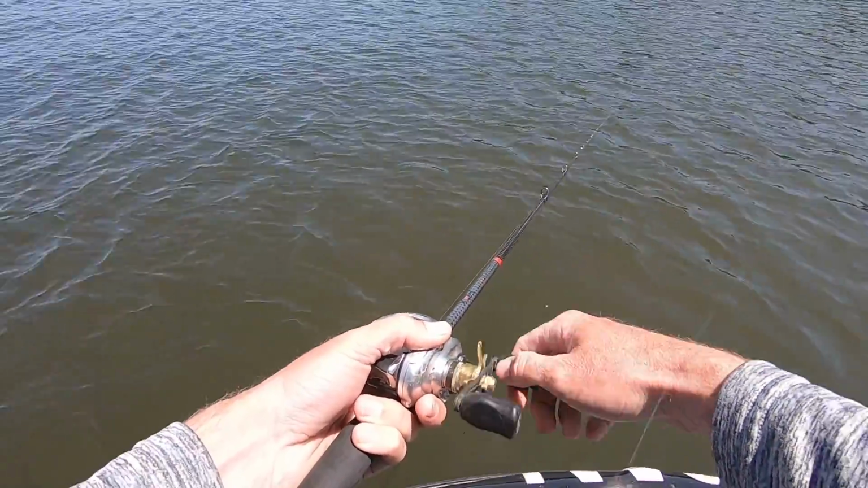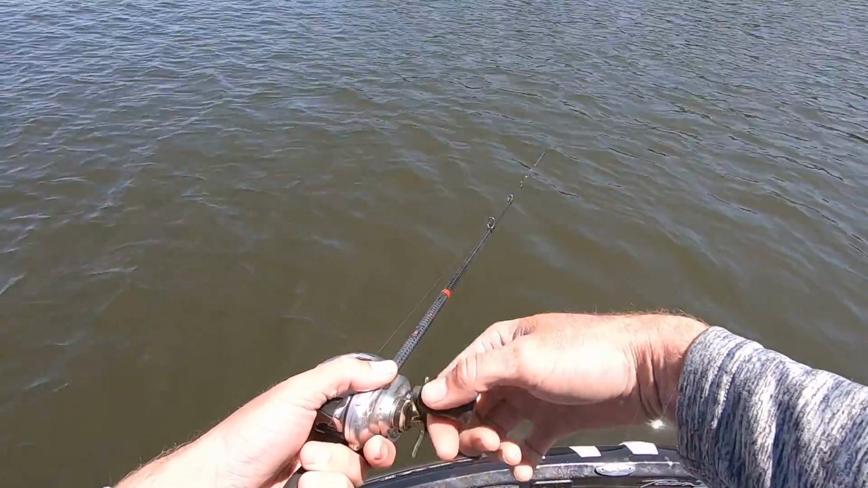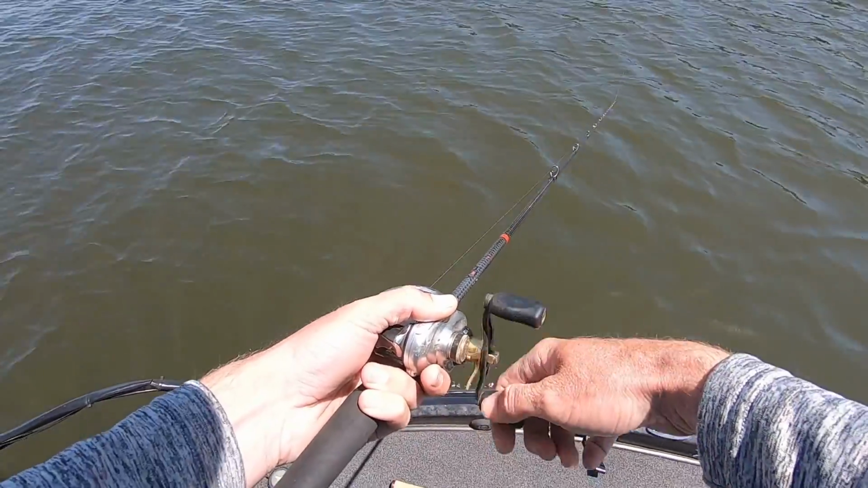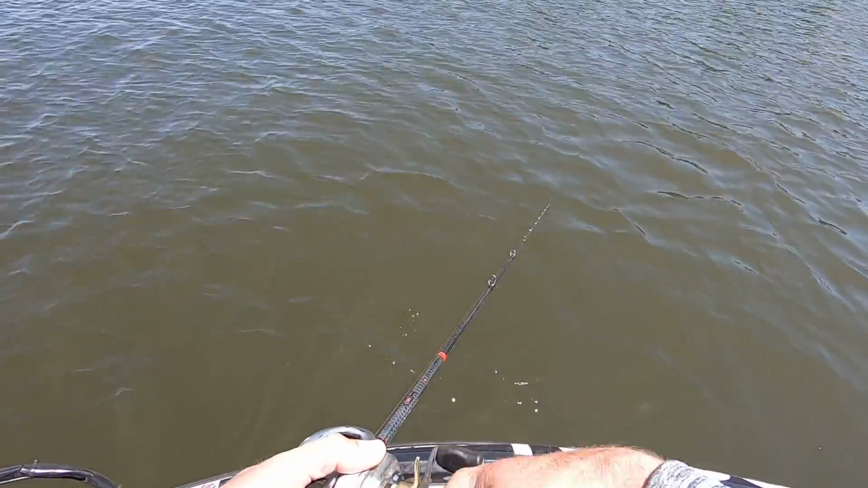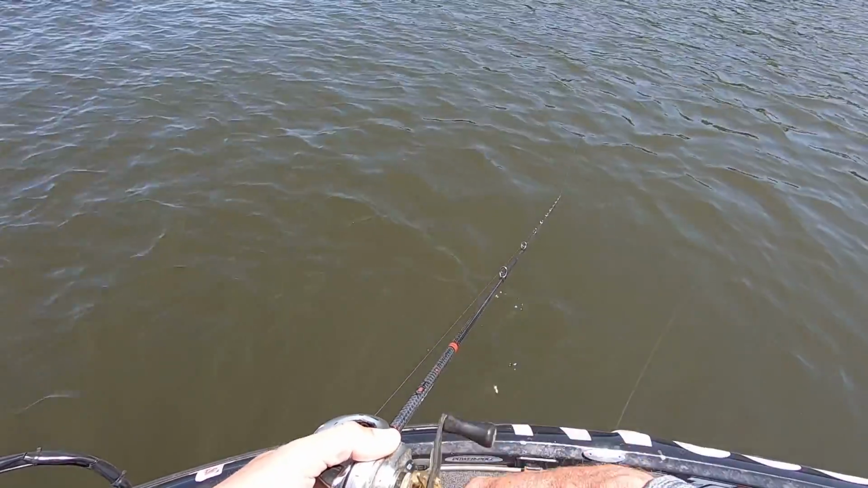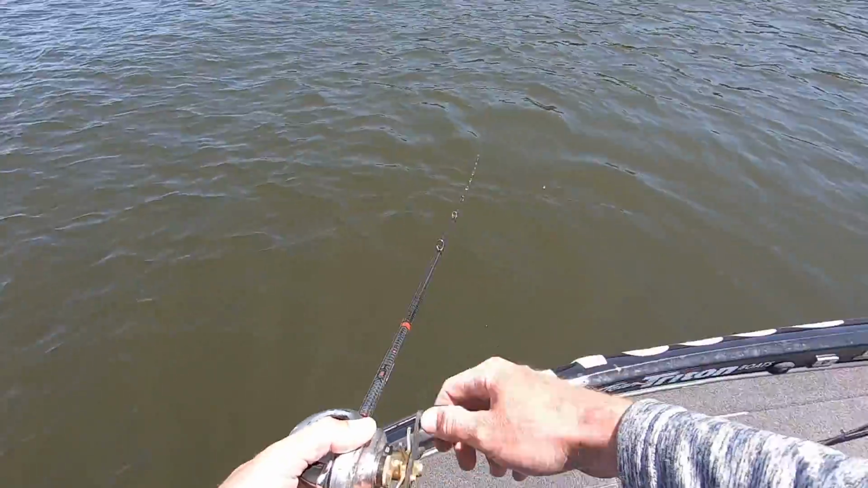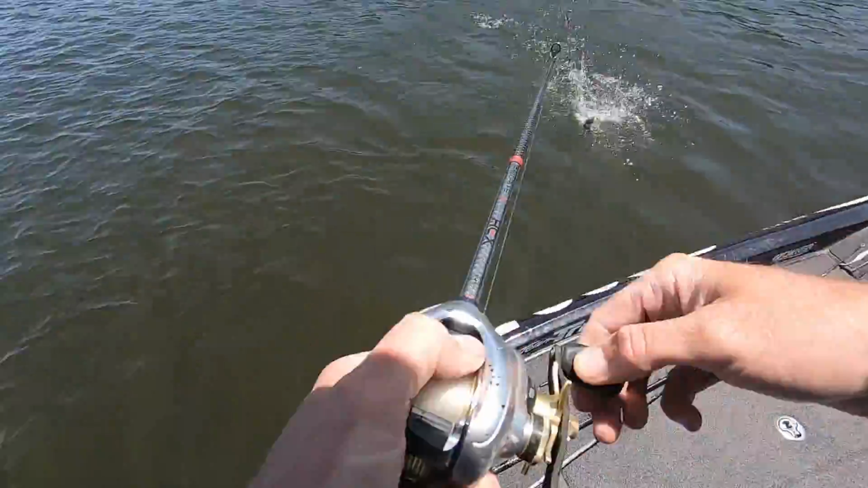Like I said, there ain't a ton of them out here, but there's enough to get some bites, you know. There's one. First cast. Little bitty guy.